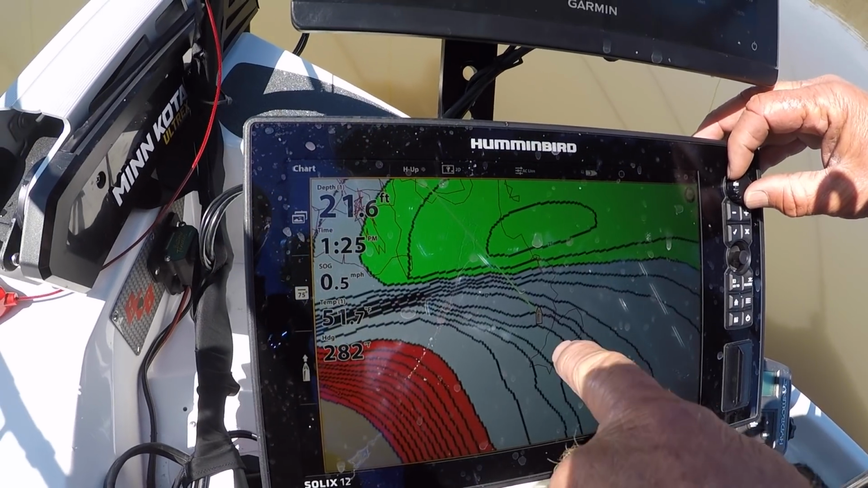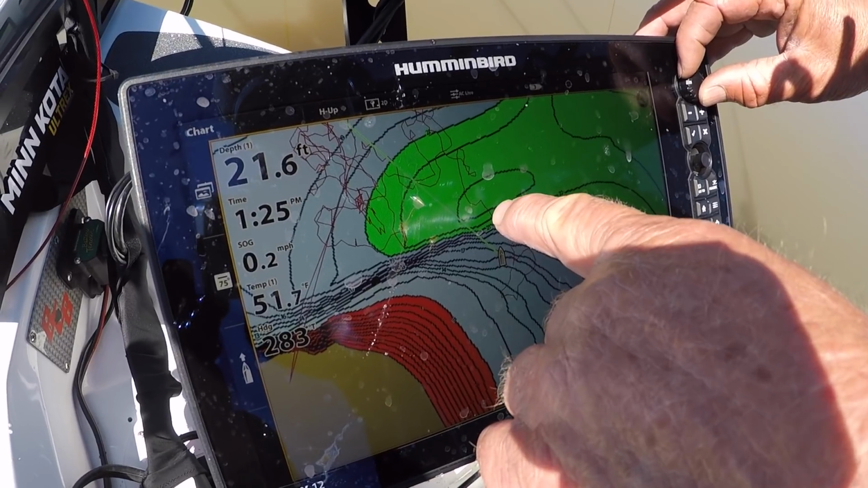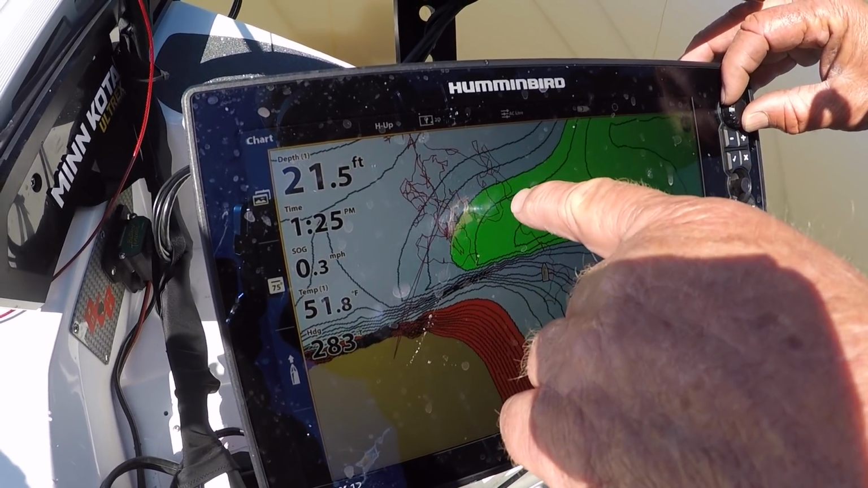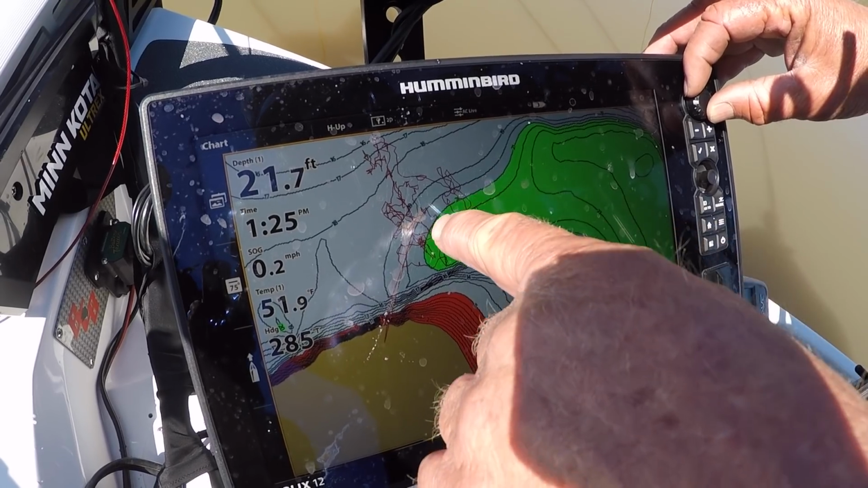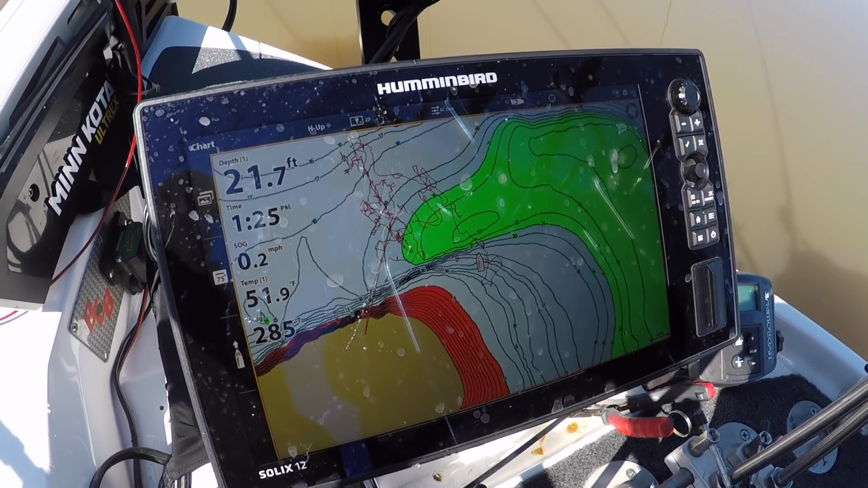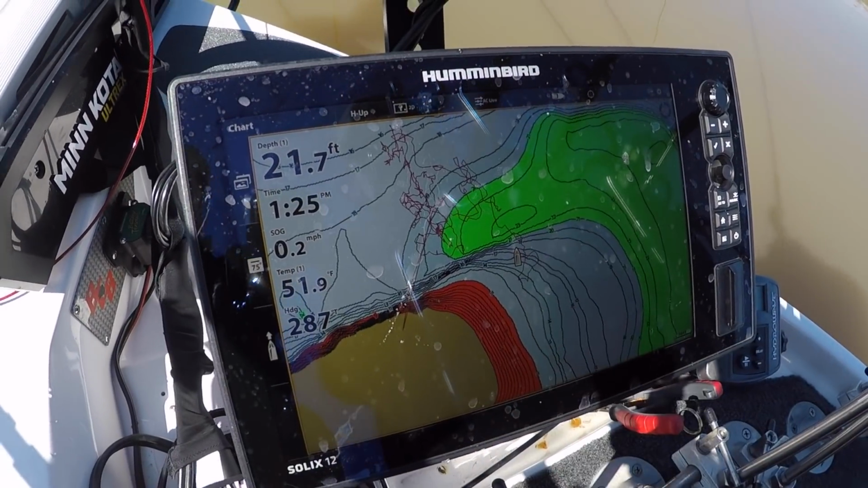Okay, you can see where we come here. See where we zigzag back and forth right here and caught fish? See where we zigzagged right here and caught fish? And right here where we zigzagged and caught fish. So those fish are here, here, and here. They're right on that 20-foot break, suspended. That's where we were catching the better fish. Yes, the better fish come right out here, right where we're headed.